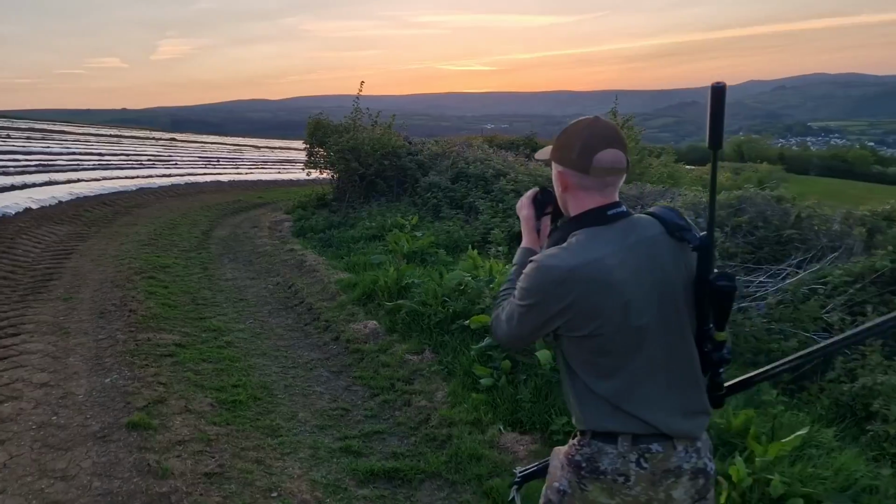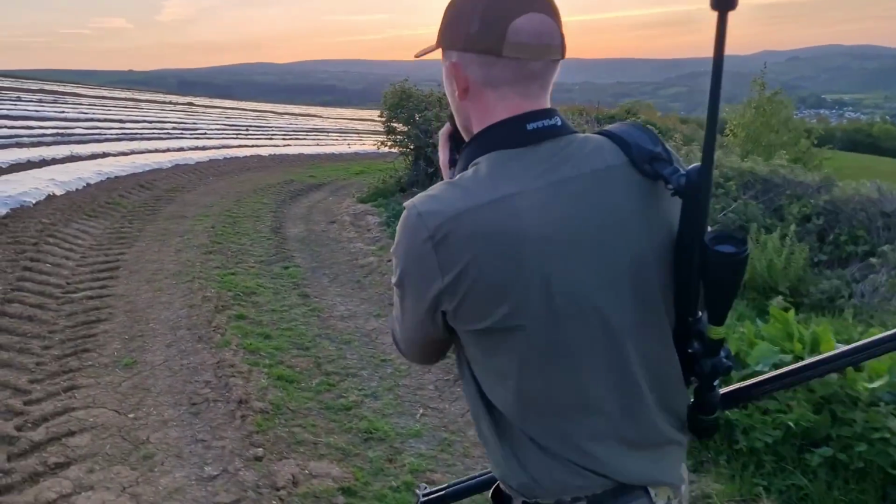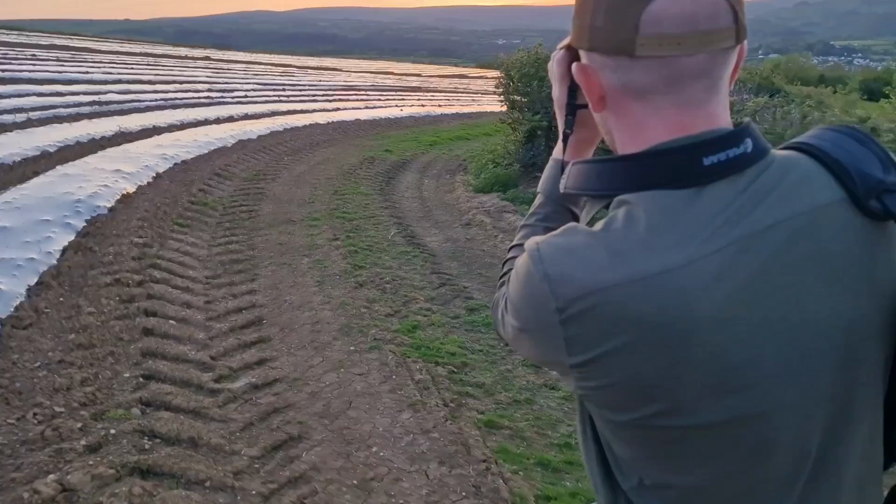Well, we better get going. What are you standing right here for? Come on. Despite my cutting into his shooting time, Tom does well on the rabbits. The shooting is up to scratch.